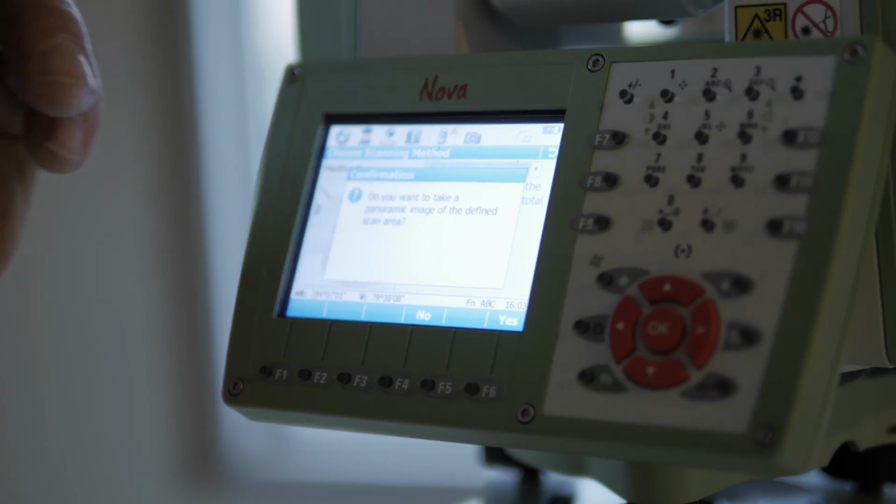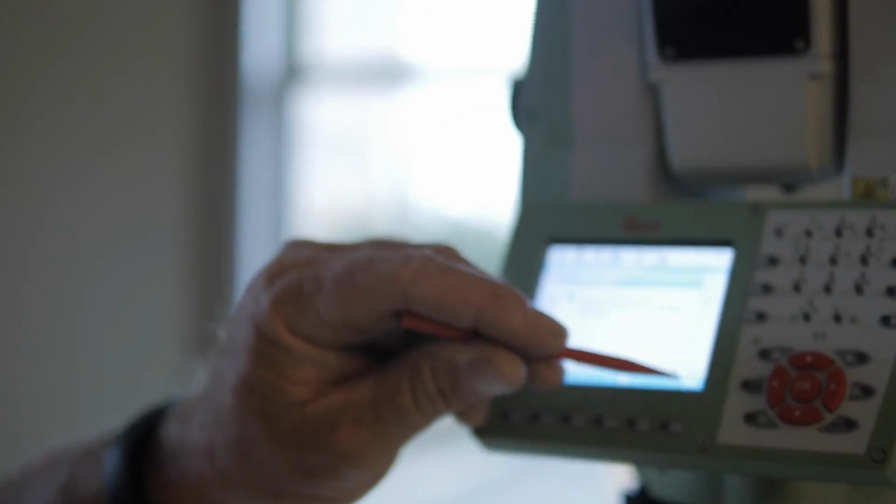The reason for that is we want to get the RGB color features of the scan. When we import the point cloud into the computer, we want to be able to see what colors there are in the room to help us define objects.